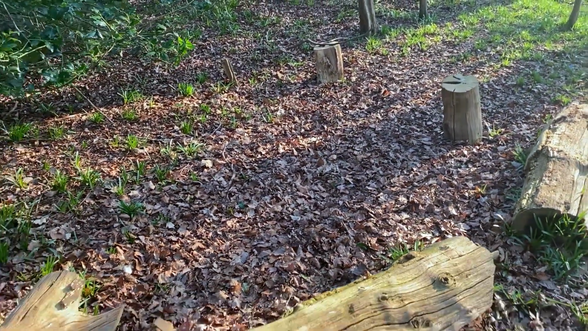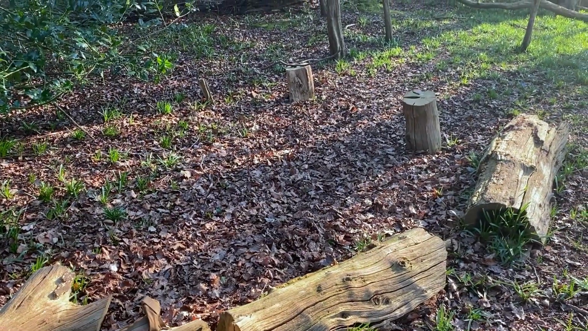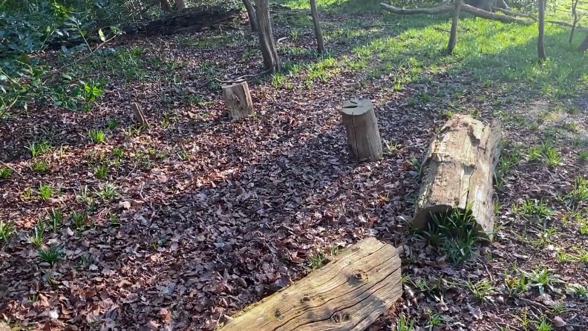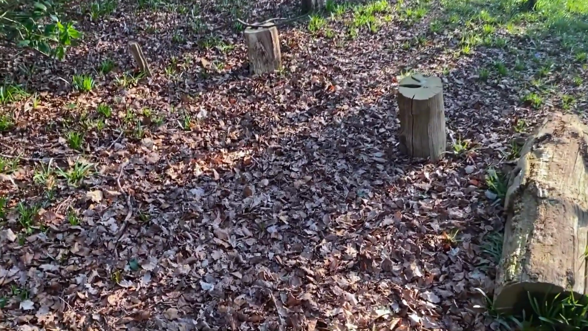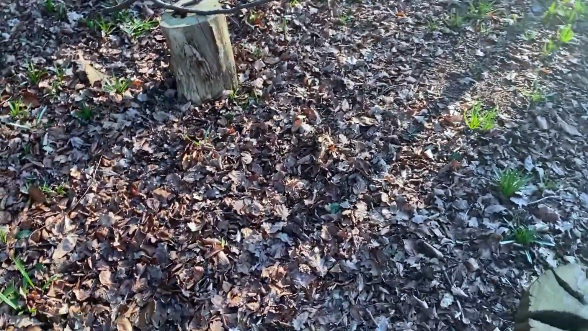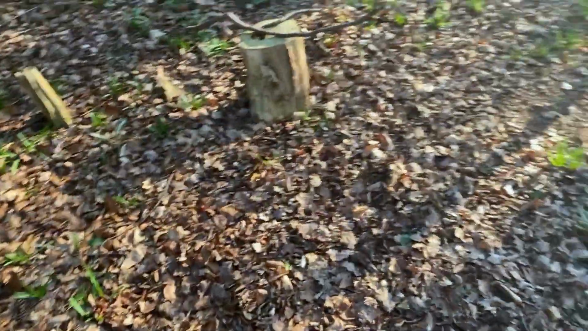I'm trying to get into track and sign at the moment, and I've had a quick look around, tried to see if I can see any sign that goes with the activity that I saw, but I'm not very good at it. I'm very new at this.